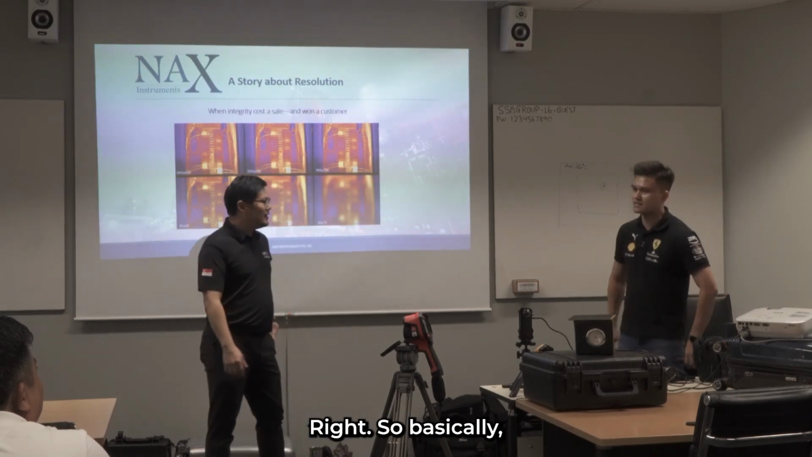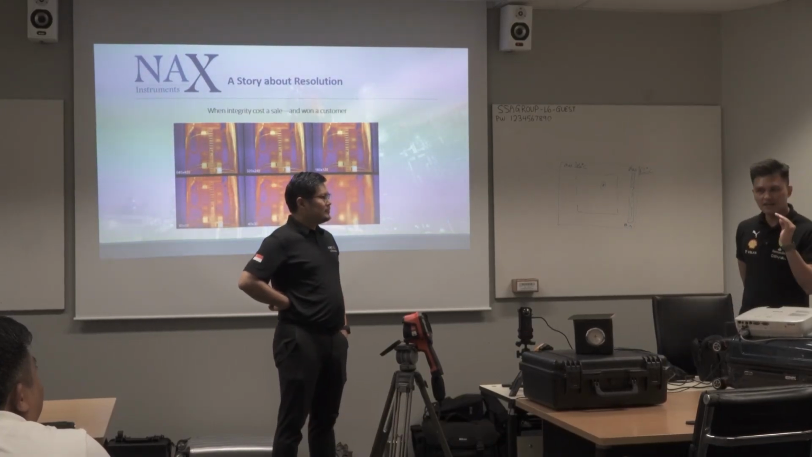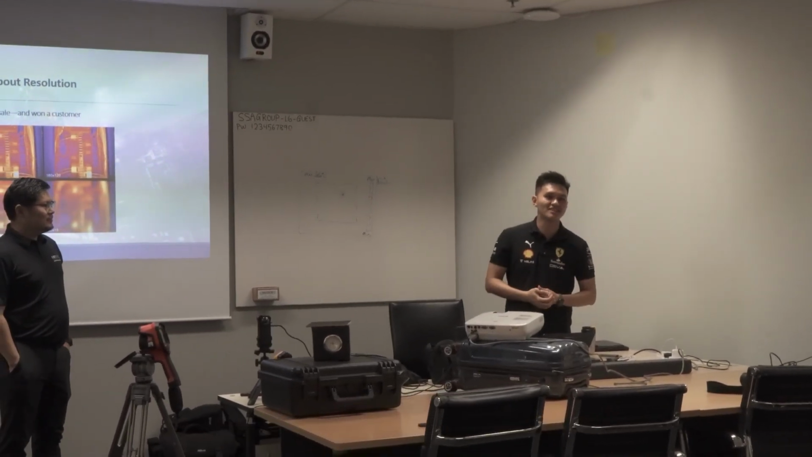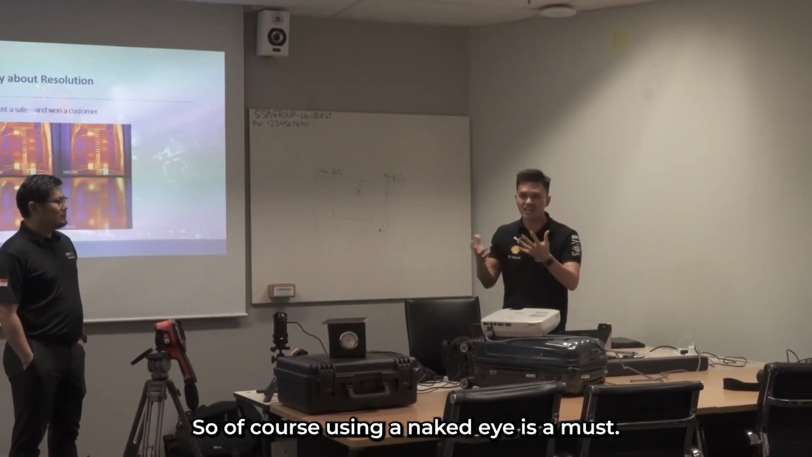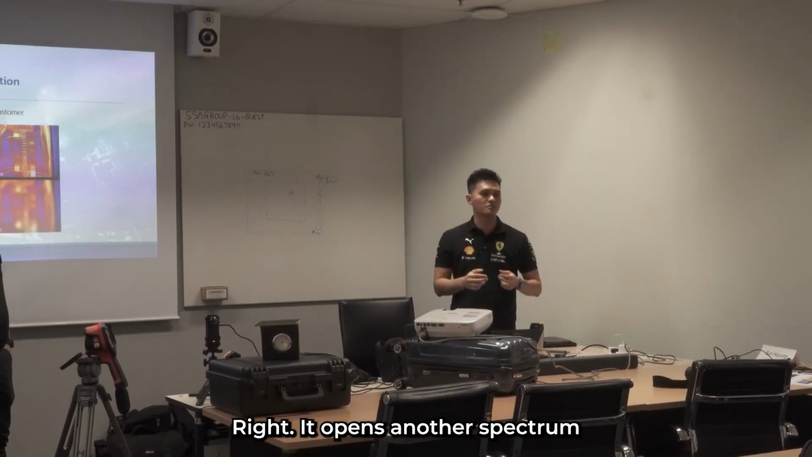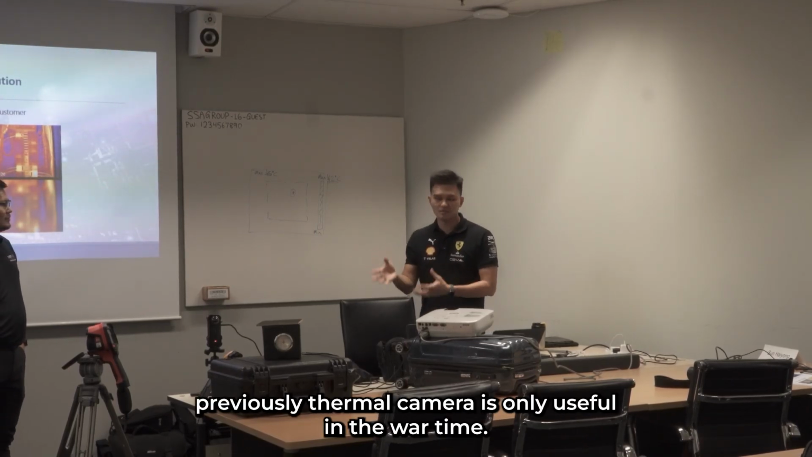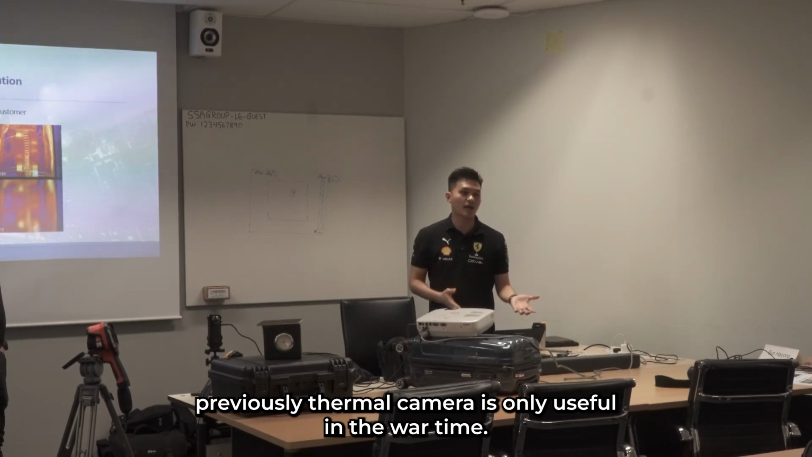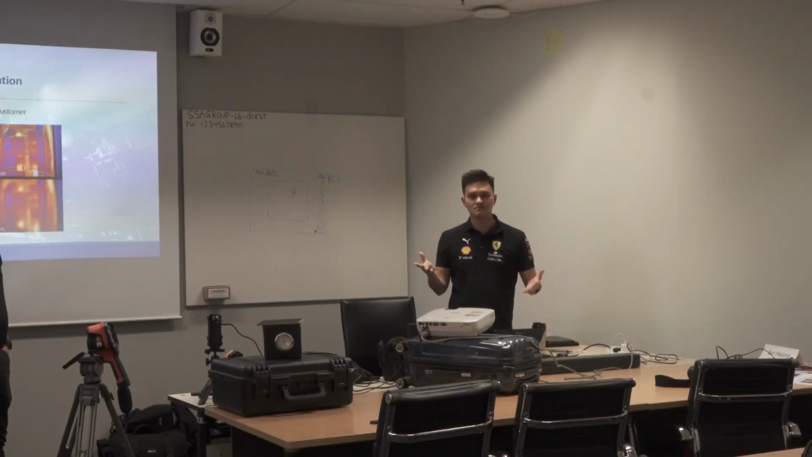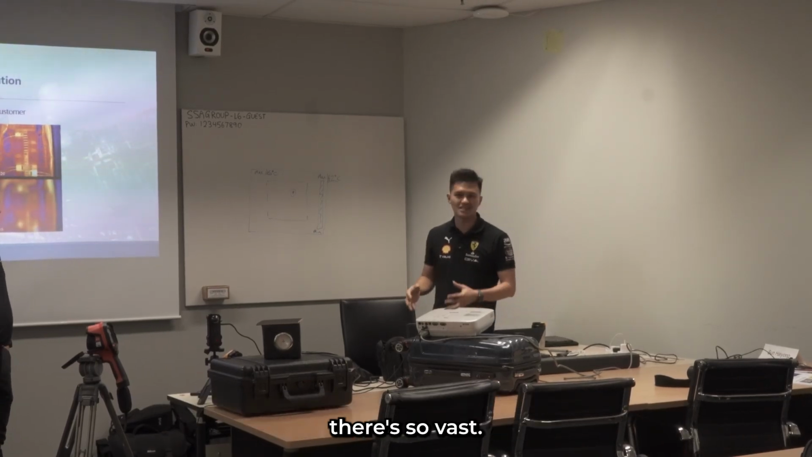Thermography, right? So basically, what really draws me in is its application. Everywhere we go on this earth, there is actually radiation energy. So of course, using our naked eyes, we cannot see it. But using this particular kind of technology, it opens another spectrum and allows us to see even more. Previously, the thermal camera was only used in wartime. They developed it to identify enemies and then shoot them. But after the war, people were like, oh, there is no more application for this. But who would have thought that in commercial applications, they're so vast.